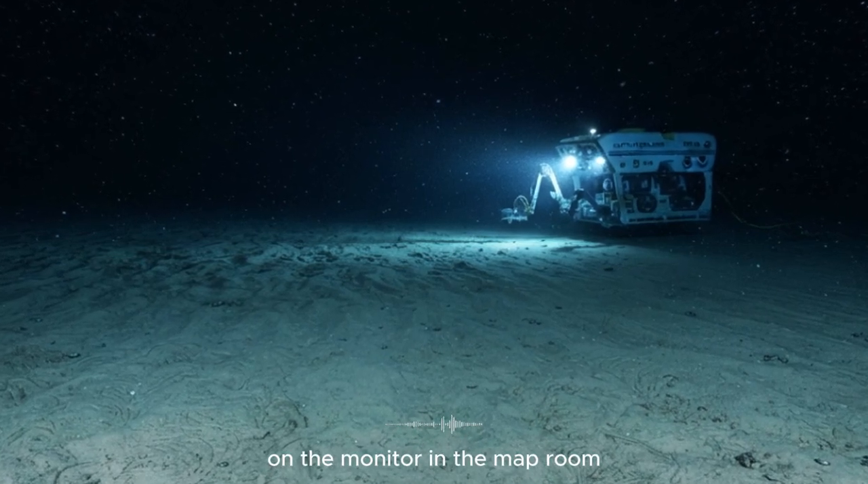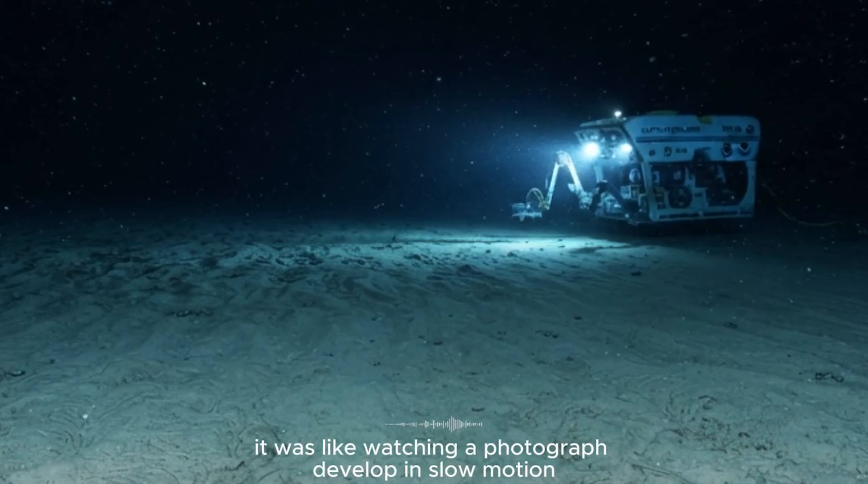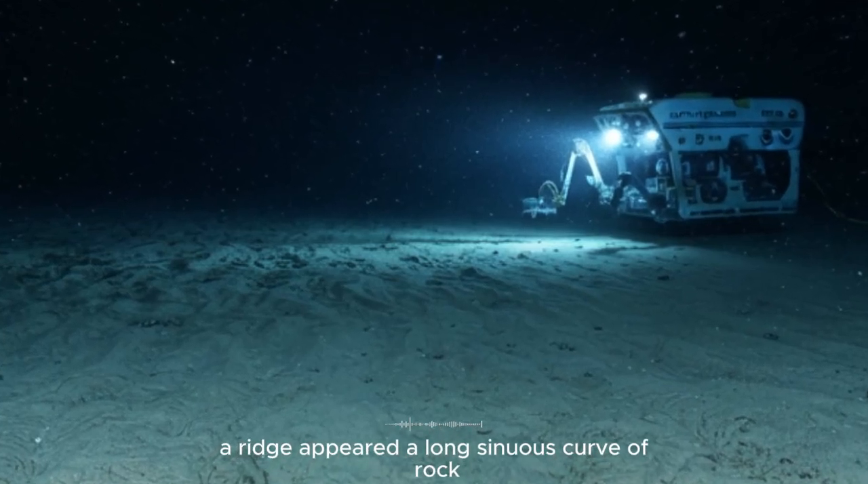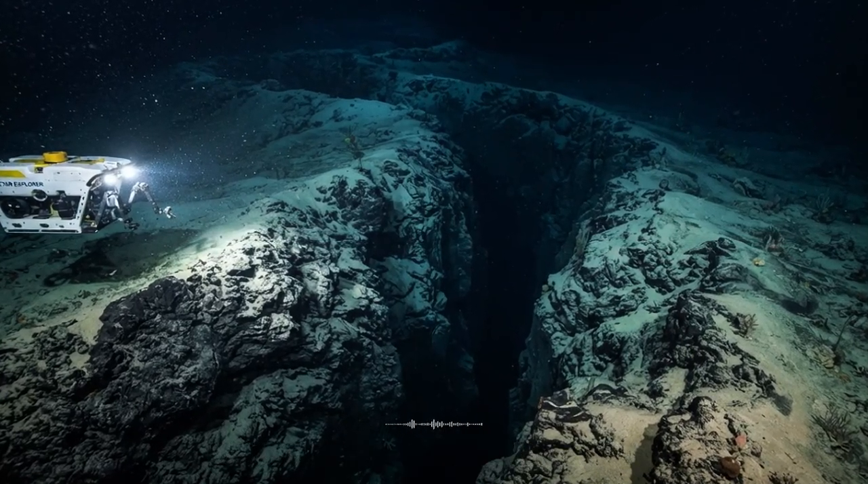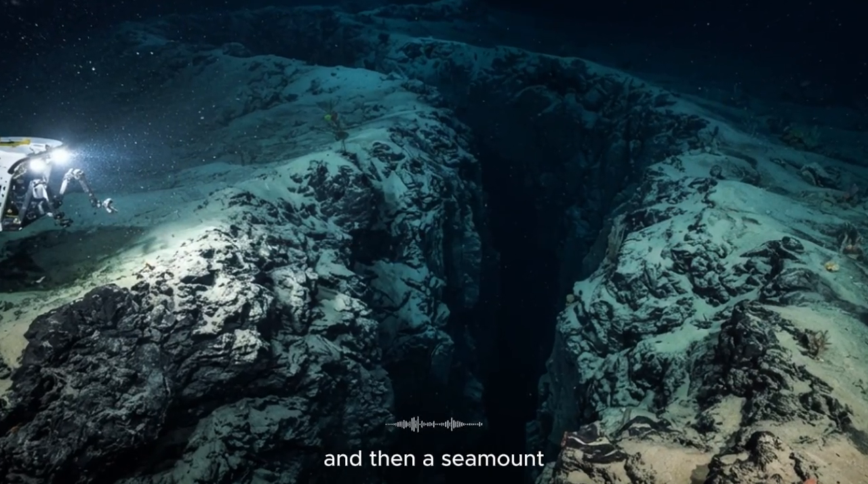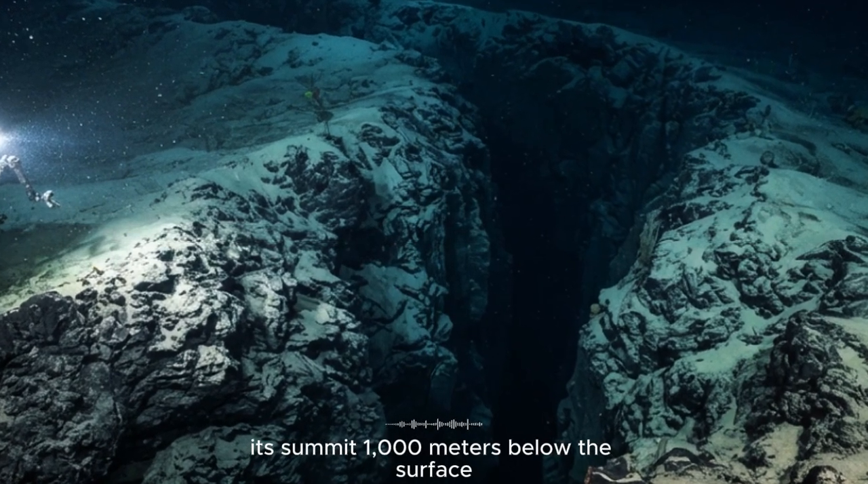On the monitor in the map room, the seafloor began to bloom into existence, line by patient, painstaking line. It was like watching a photograph develop in slow motion. The blank space on the screen began to fill with detail. A ridge appeared, a long, sinuous curve of rock, then a scar, a deep V-shaped valley that cut across the ridge. A canyon, vast and awe-inspiring, its walls falling away into a darkness the sonar could barely penetrate. And then a seamount, a perfect conical volcano rising from the abyssal plain, its summit 1,000 meters below the surface.